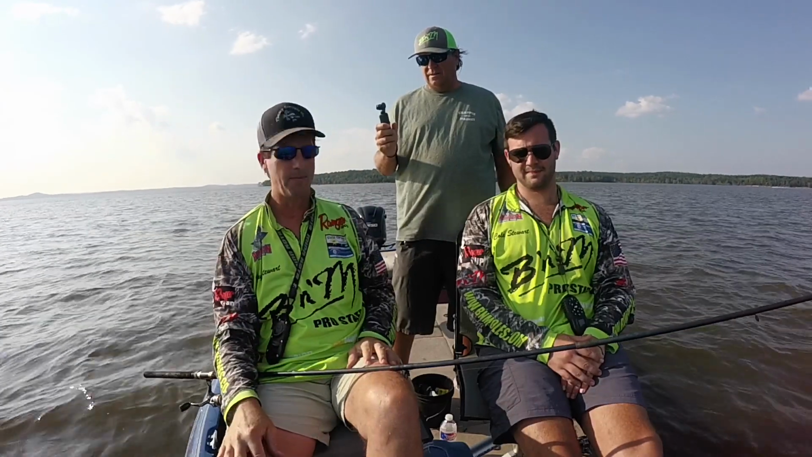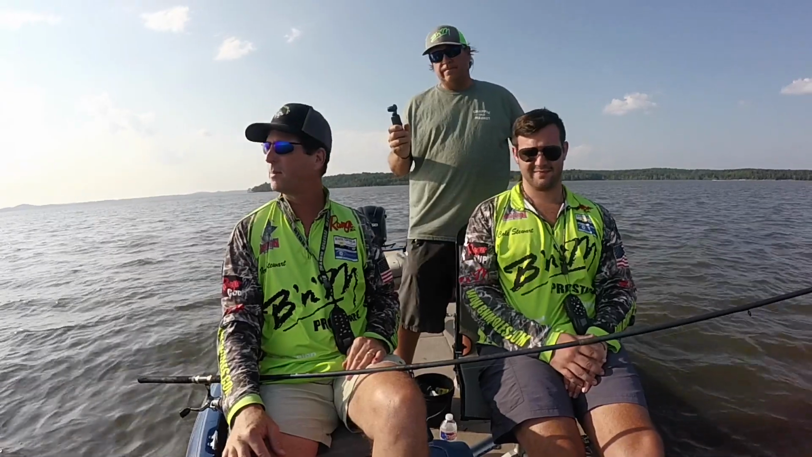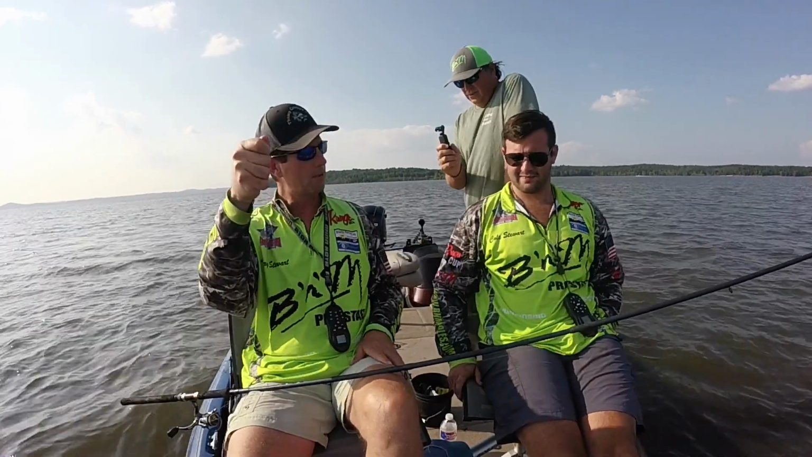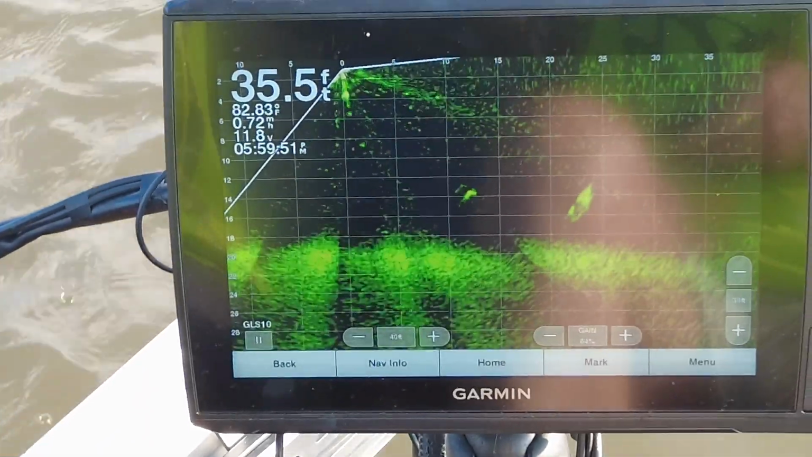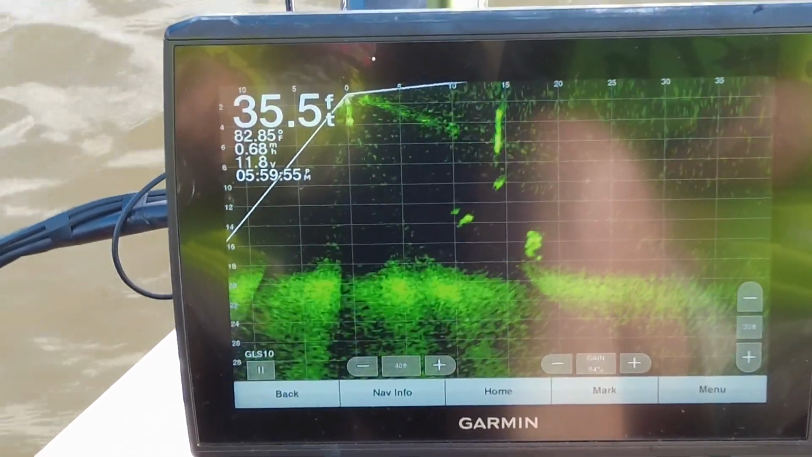The water's crazy on Grenada right now. It's about 3 foot visibility. So we found out in this clear water, if you drop that thing fast, sometimes it'll spook them off. So stop it up there about, I don't know, 7, 8 foot above them, slow it down, and then ease that jig down to them. A lot of times they get it.